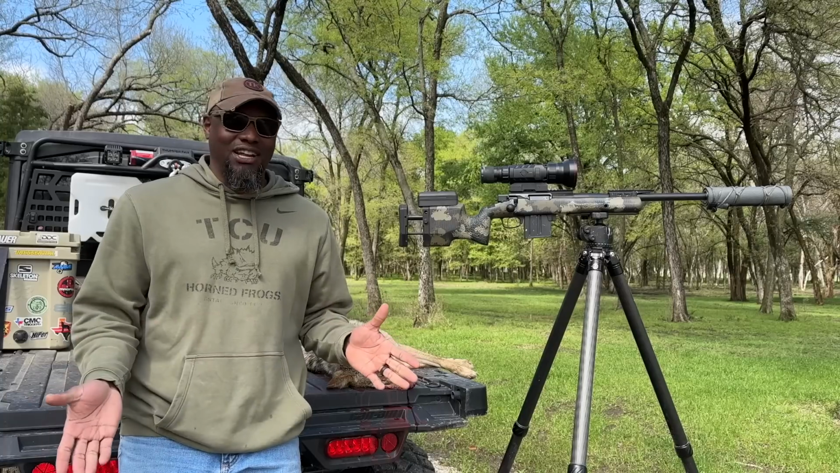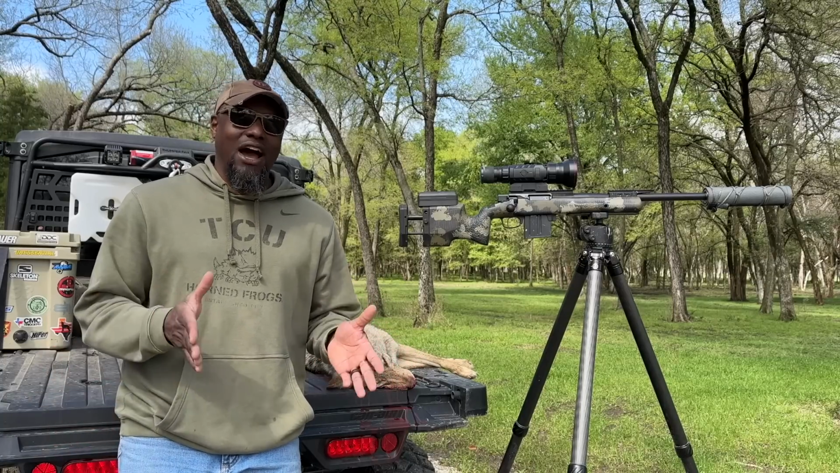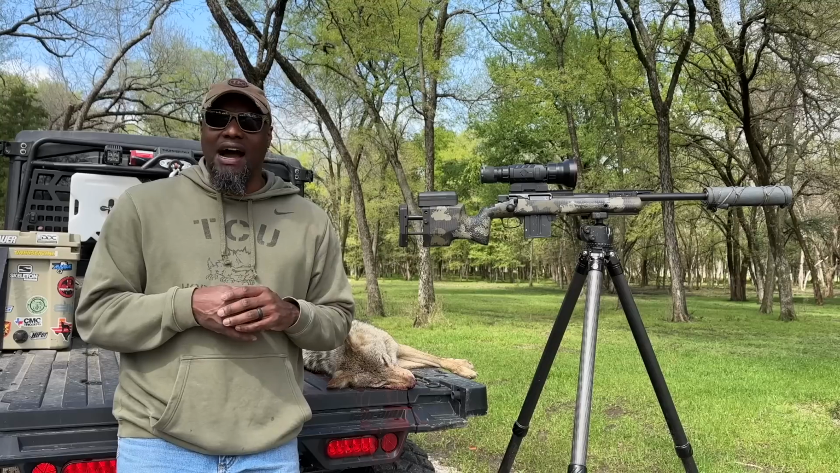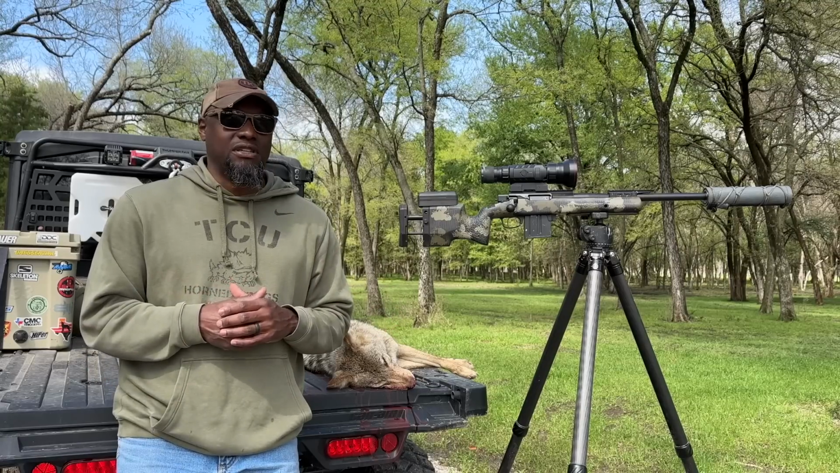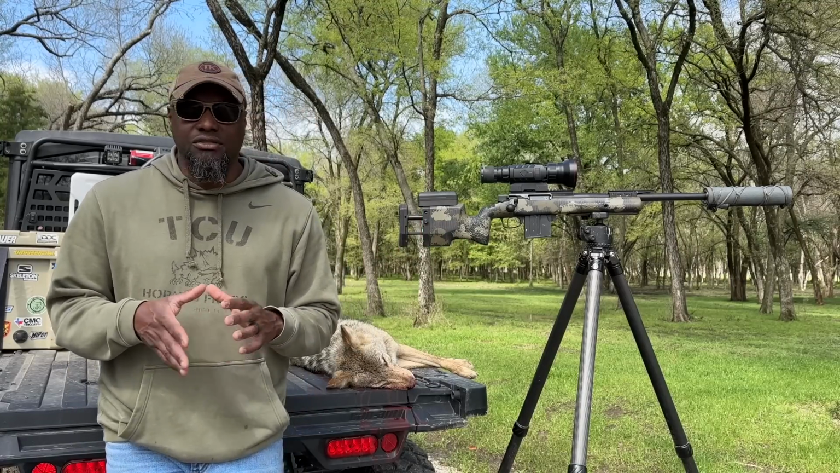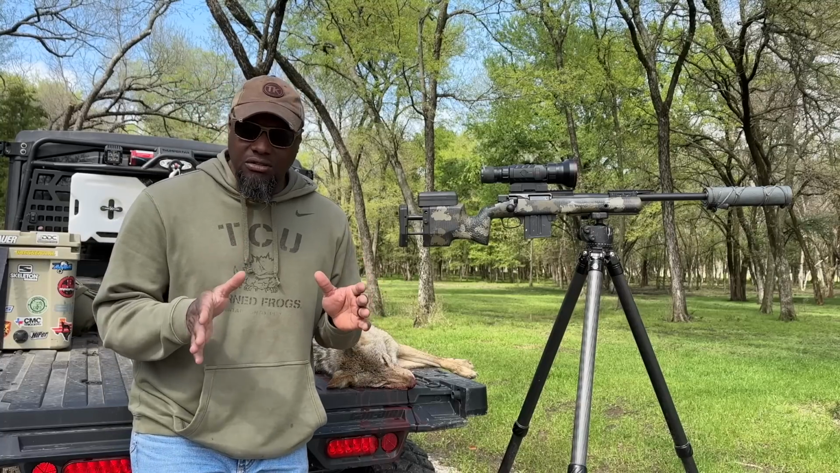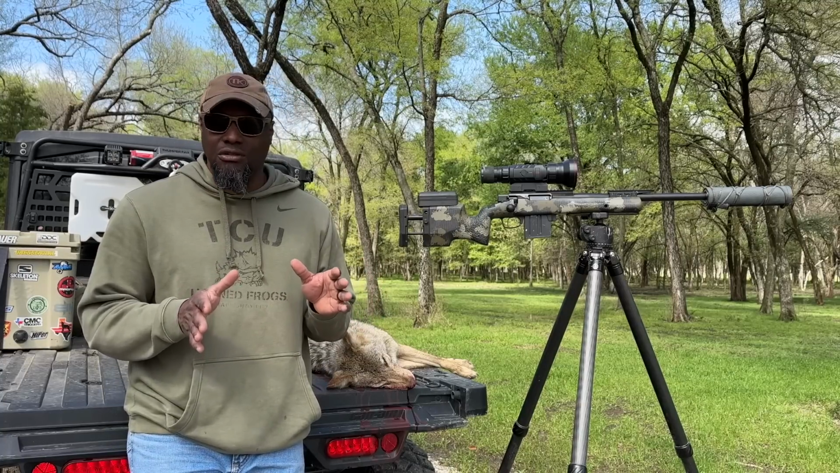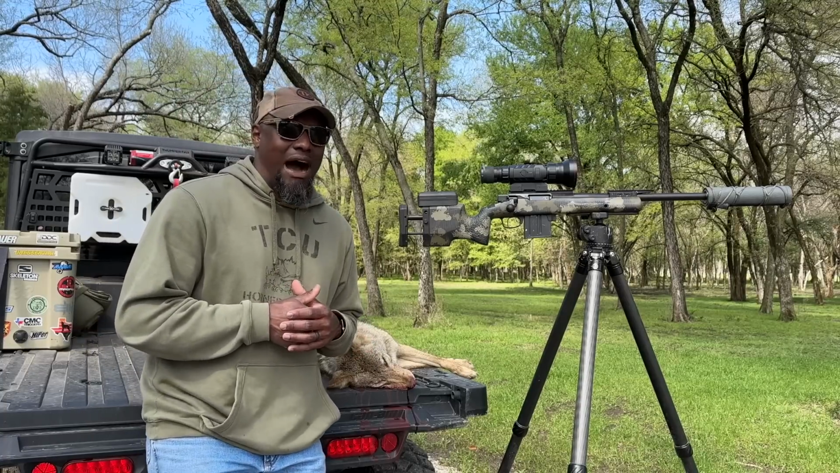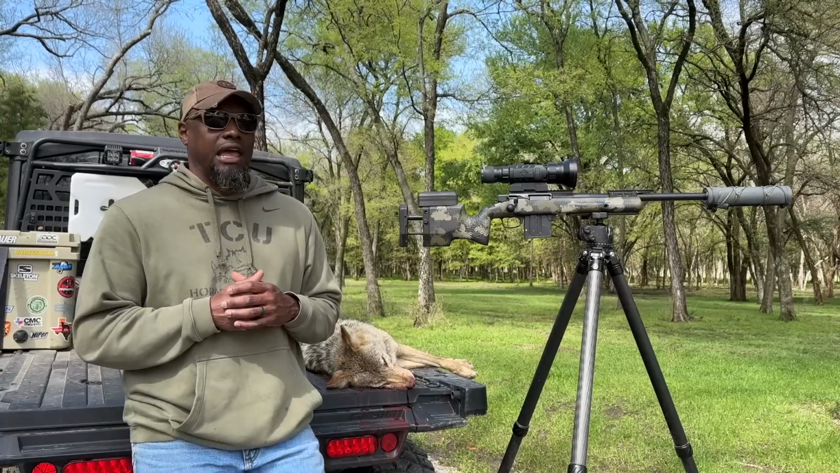I had a little project going on here with Grind Hard Ammunition, their 115s in 308. Guys, on the box it says 3,000 feet per second. I'm shooting a 16-inch barrel, so we're a little bit slower, but still, guys, the results that I'm getting here in the field are absolutely ridiculous. I love it. It's possibly my favorite round from Grind Hard Ammunition.